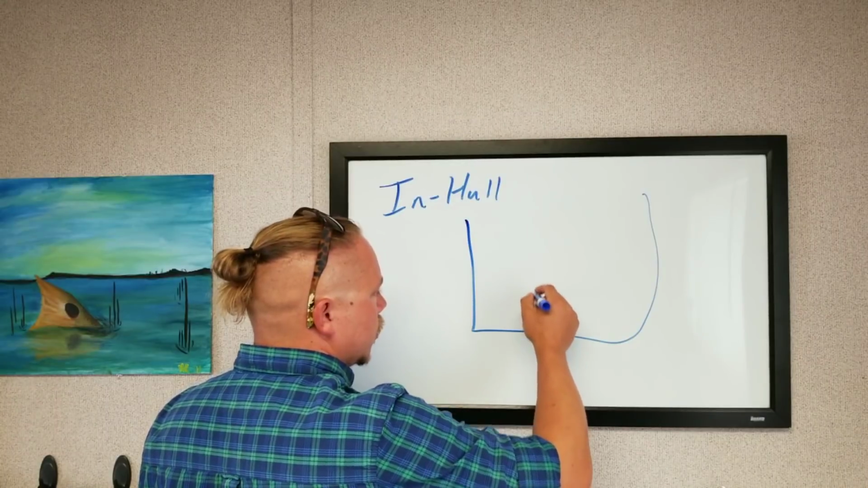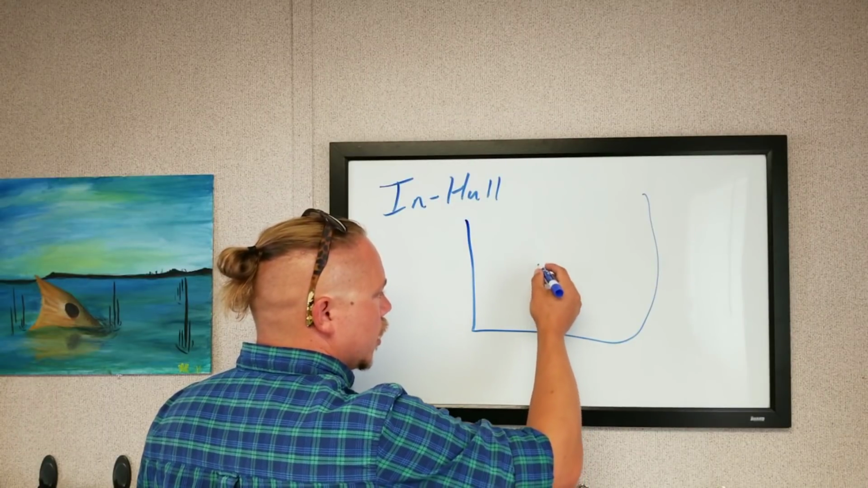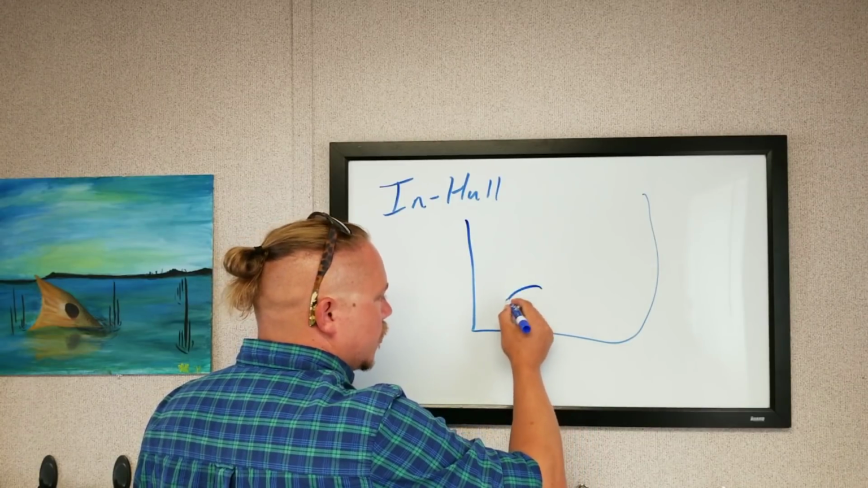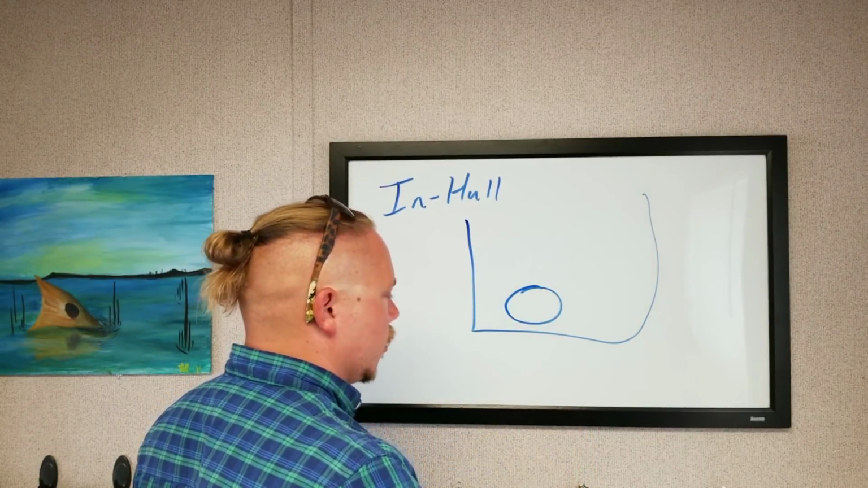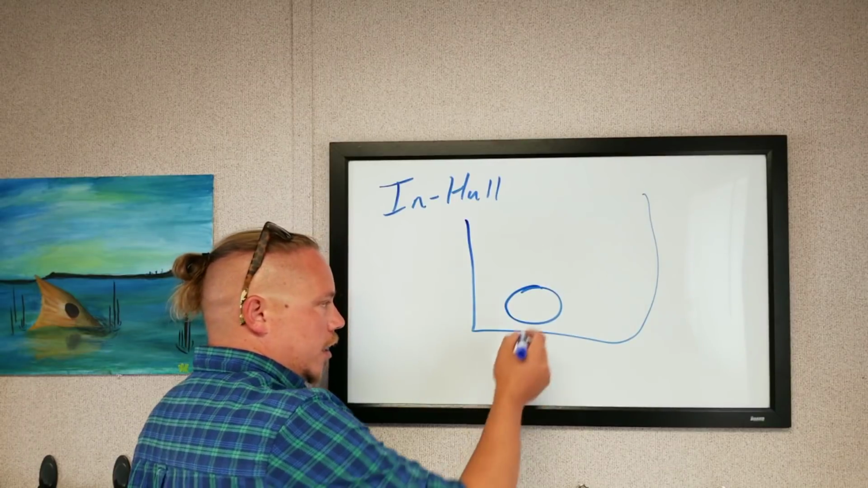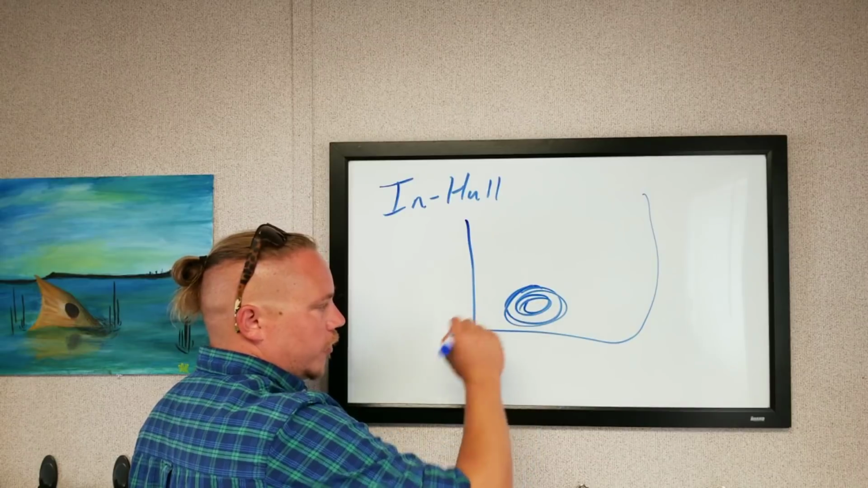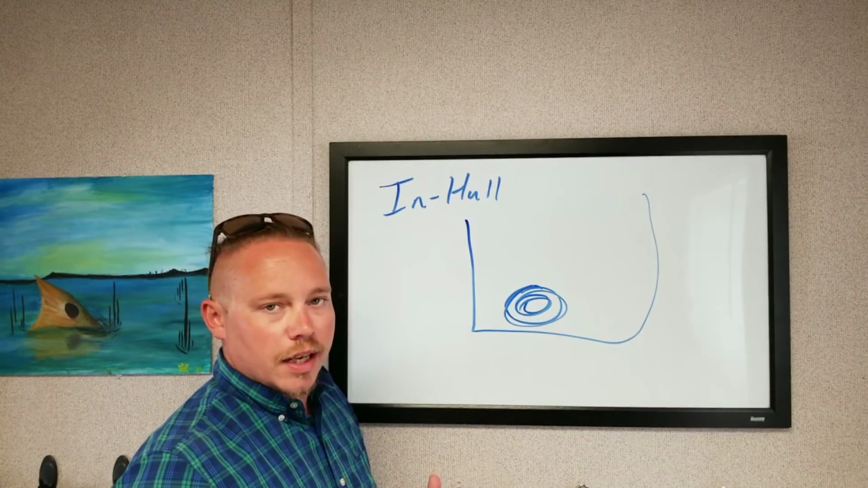Alright, so here's the inside bilge of the boat. Just bear with me. And inside the bilge, I'm going to glue down a puck and then put in my transducer inside the puck, close the puck up, and then fill it with marine safe antifreeze.